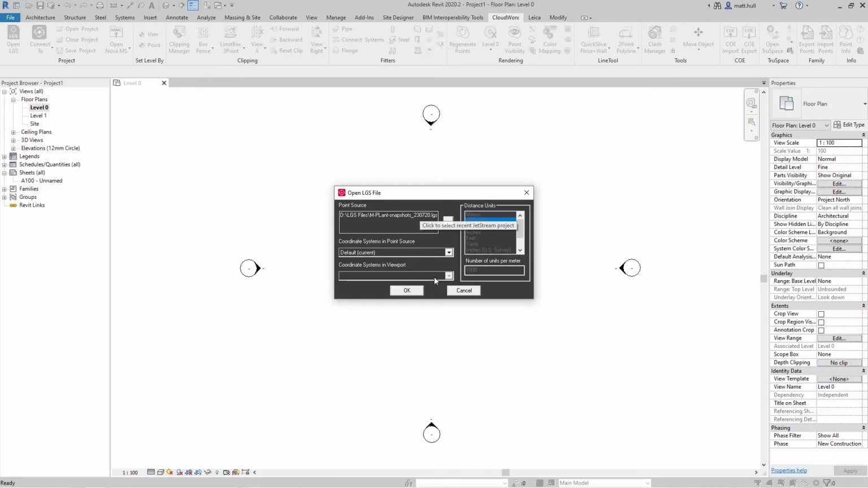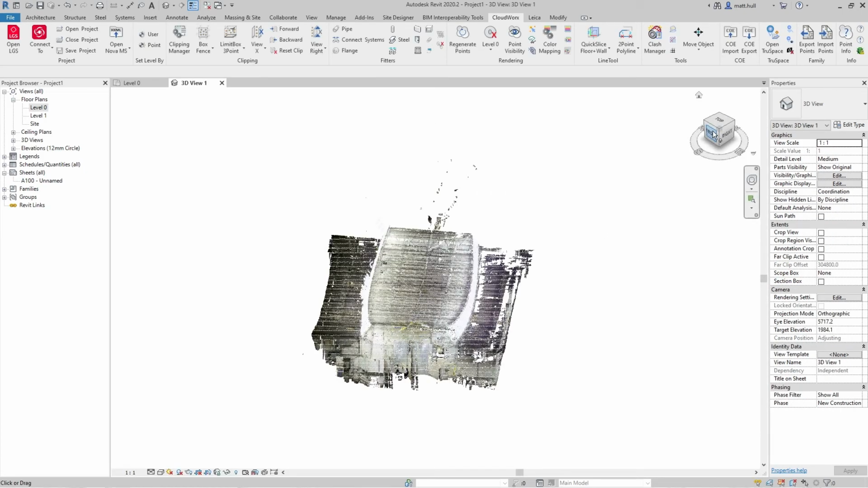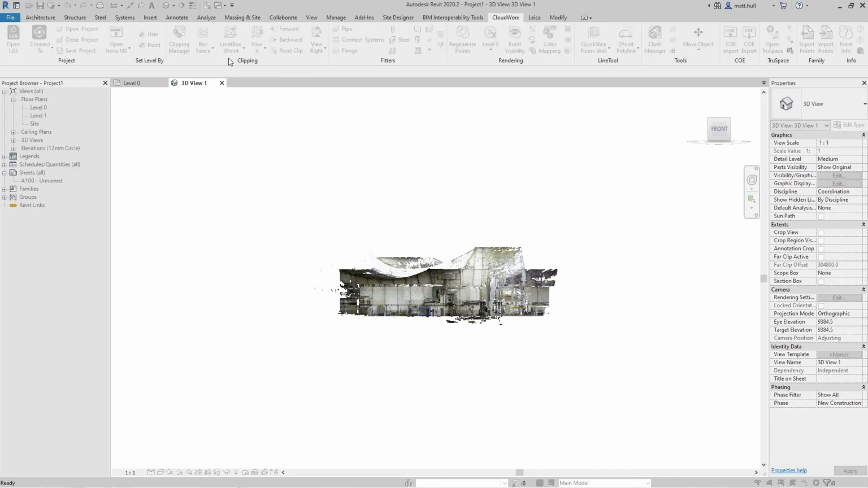I'm going to start by opening up my LGS file. Once I have this brought into my Revit environment, I'm going to use the clipping tools to make the data easier to view.